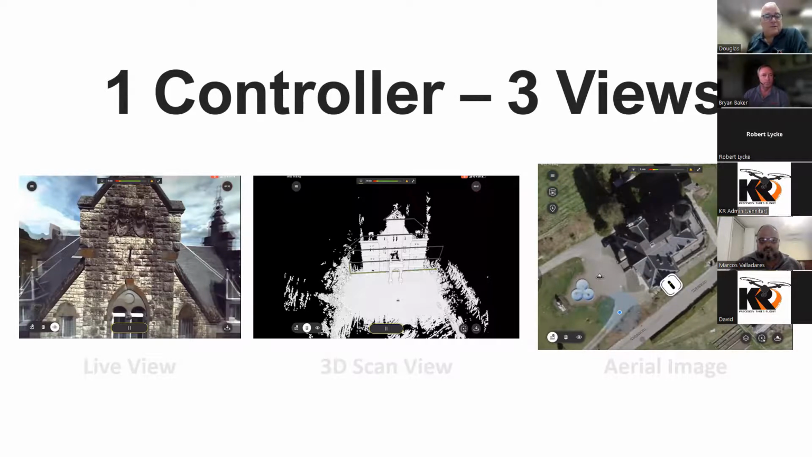Thank you for that. The folks in front of you can see the controller. You're seeing three different views coming from that controller. We see a live view, which is basically an RGB camera view. We're seeing the 3D scan view, with live LiDAR data as it's coming into the controller. Now we've got our aerial image, or our image from up above. Brian, you provided these particular shots to me. Is there anything you want to share with our audience about these?